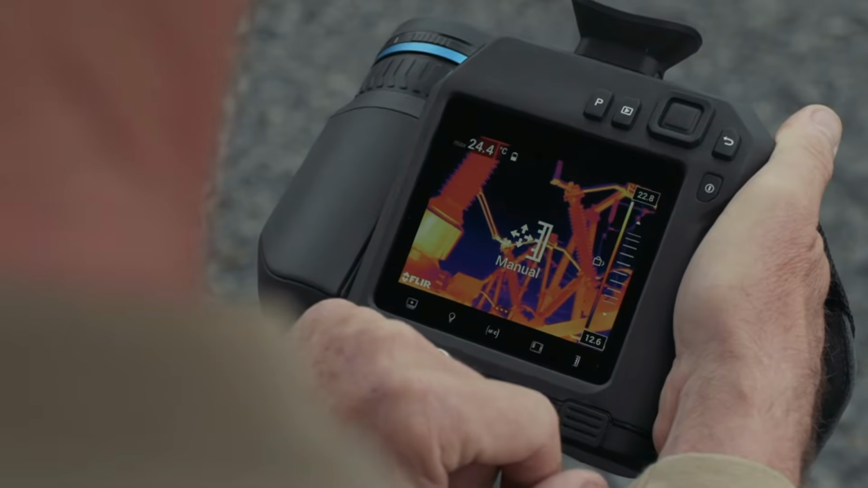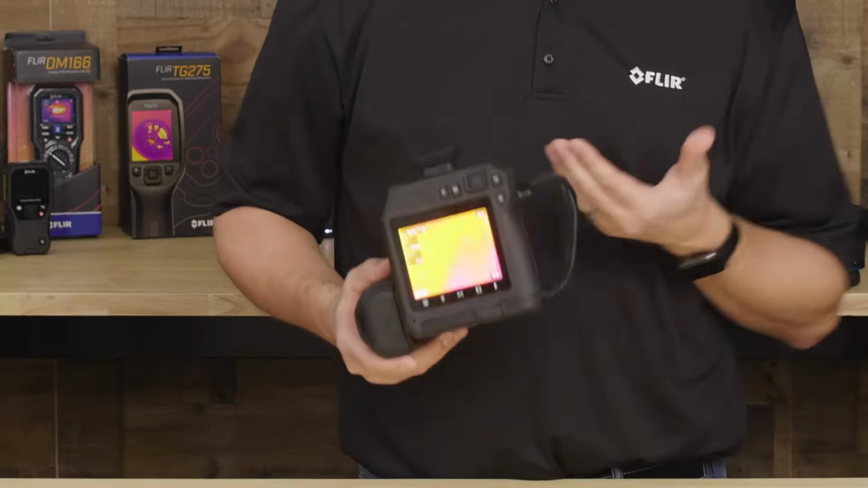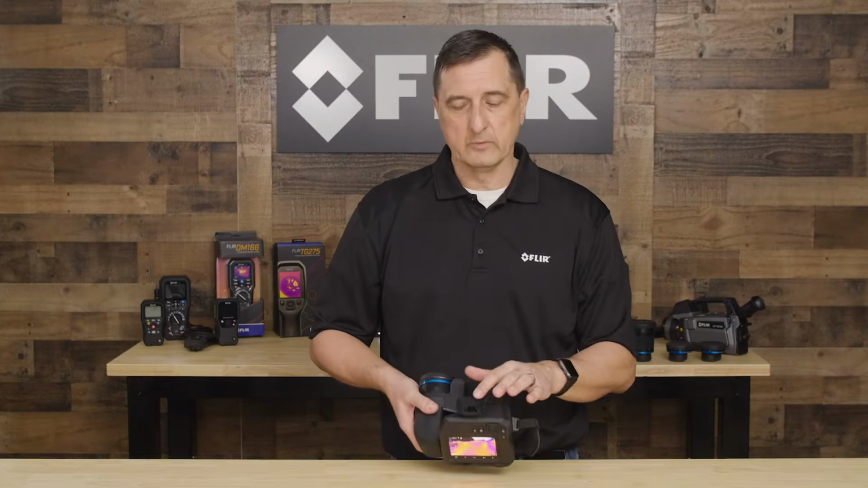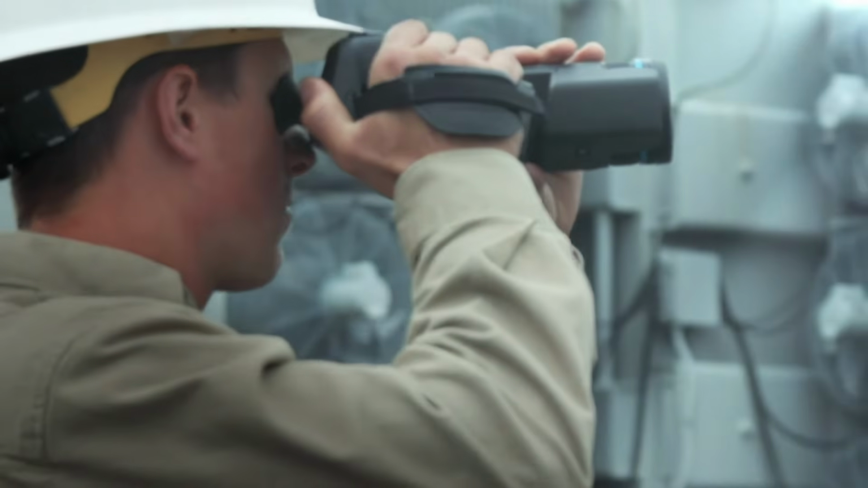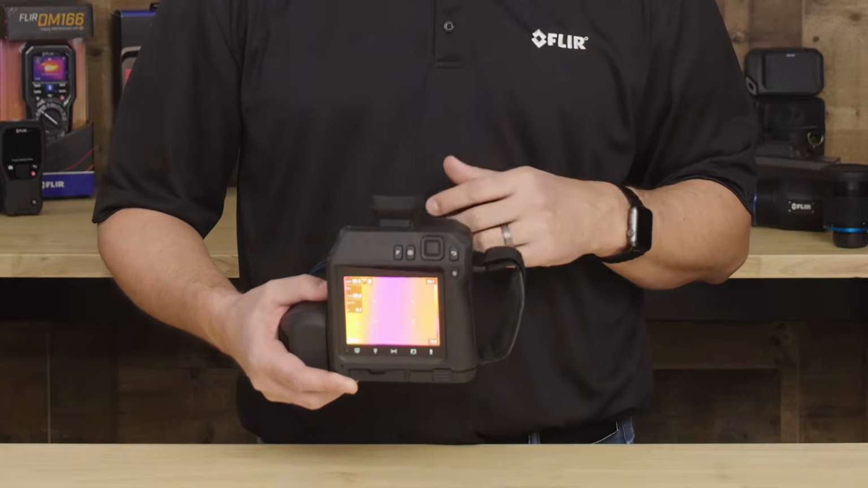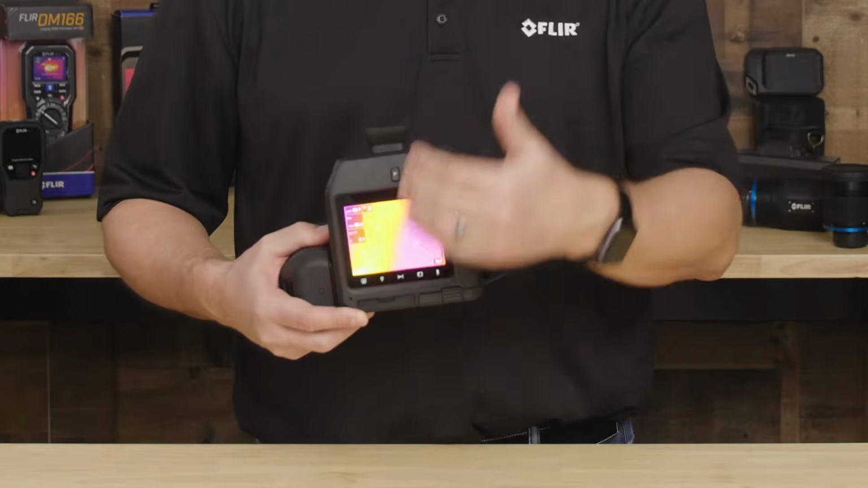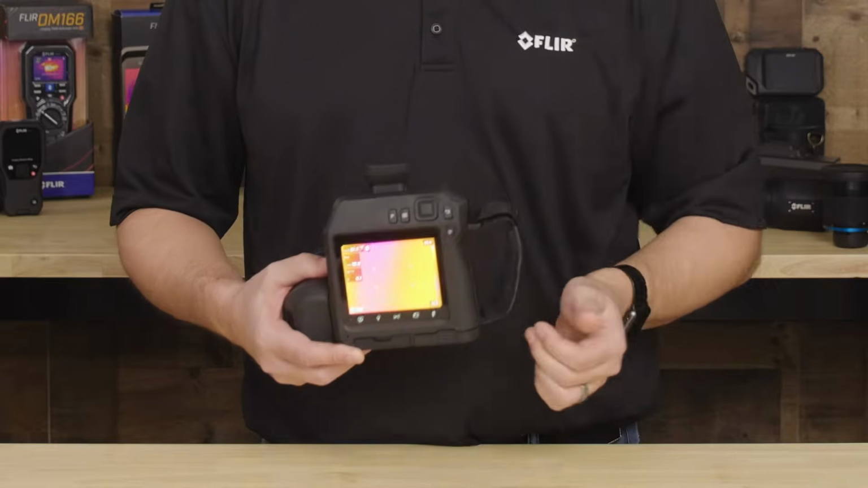Let's talk a little bit about now the LCD display. One of the things that you'll notice with our camera system is that we not only have a built-in 4-inch high-resolution display, but we also have a built-in viewfinder. So adding the viewfinder now gives us the ability to go from the LCD or the viewfinder itself. One of the nice features is, as soon as you put your eye up to the cup, you'll notice the LCD in the back has shut off. Okay, so now allowing the user to quickly go from the viewfinder to the LCD effectively.